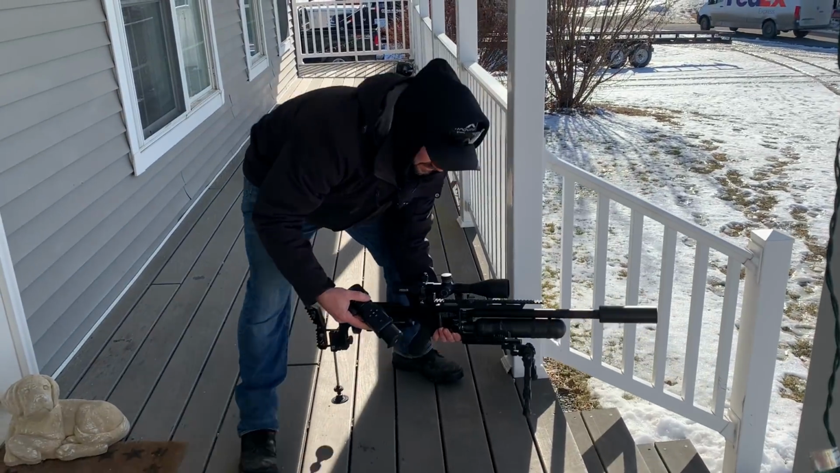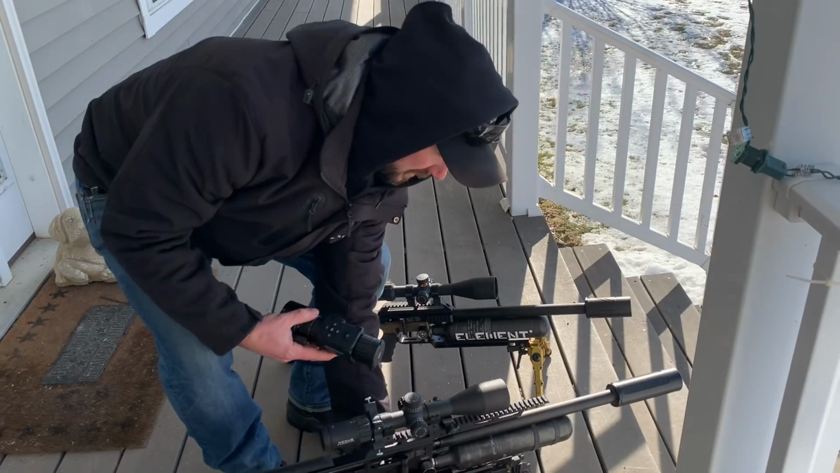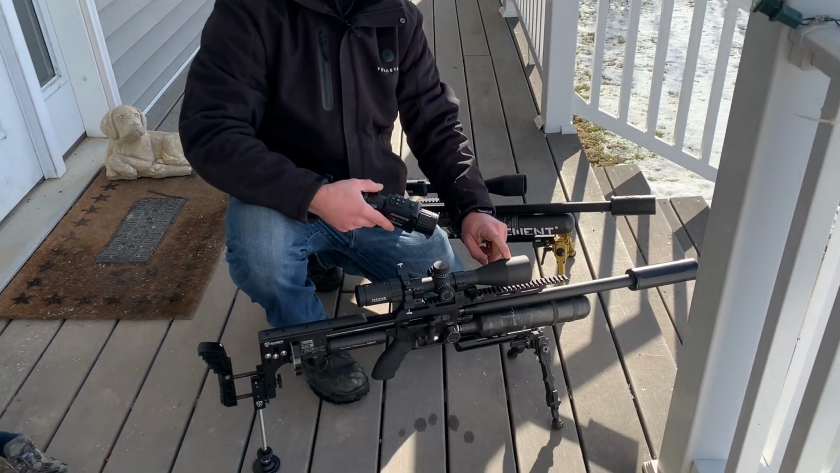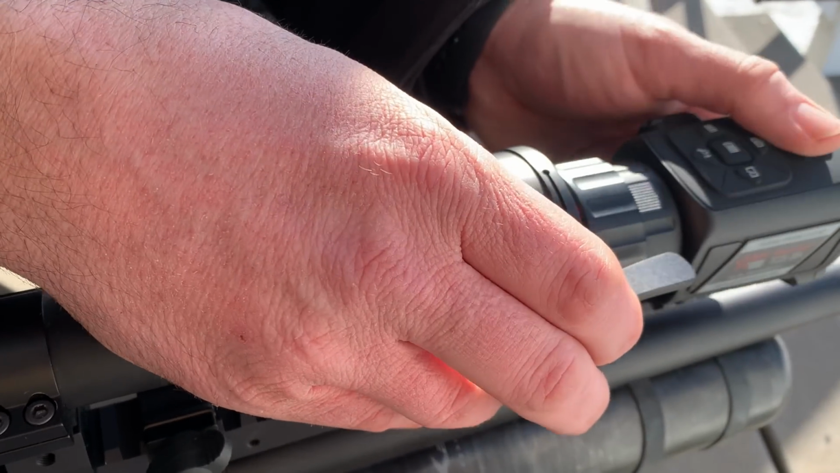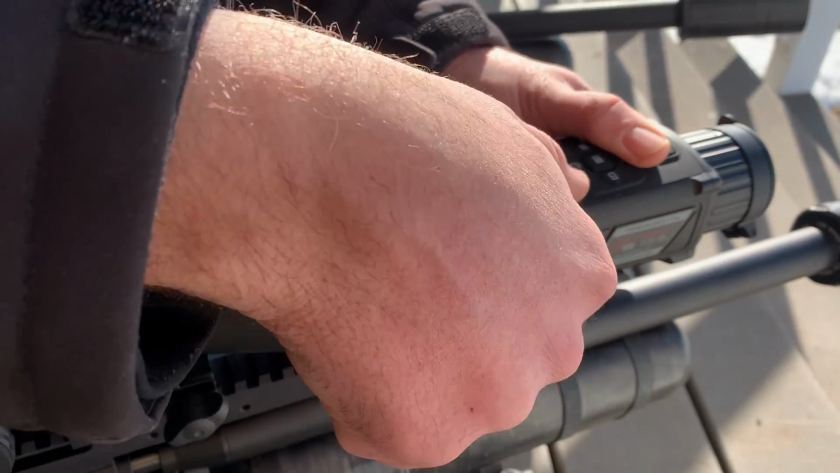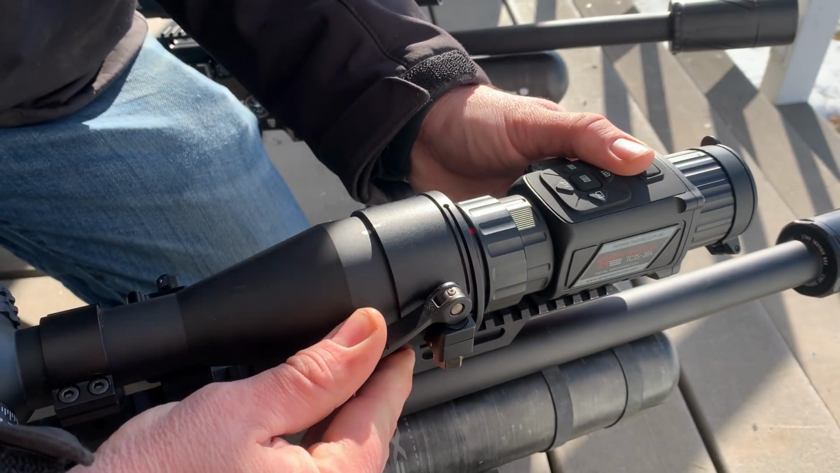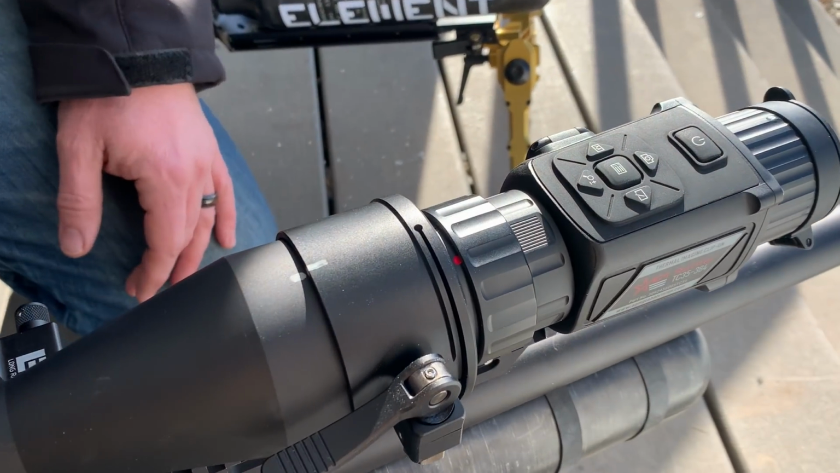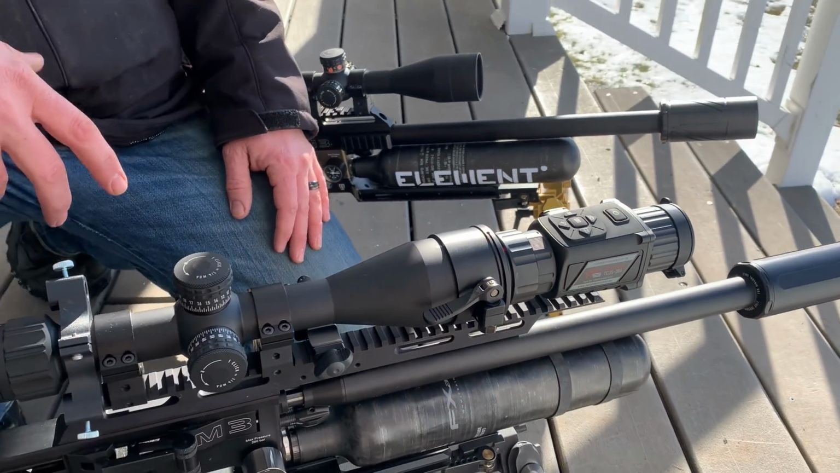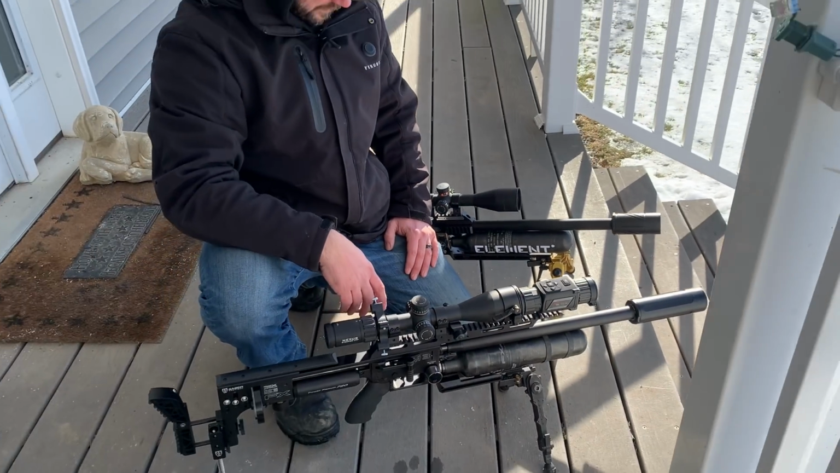And what I like to do is just make a little mark right here. Come check this out. So the unit slides on, I line it up with that, and then I lock it down. And that way I don't have to think every time about whether it's level or not. So super easy to use. That is some little setup, man.